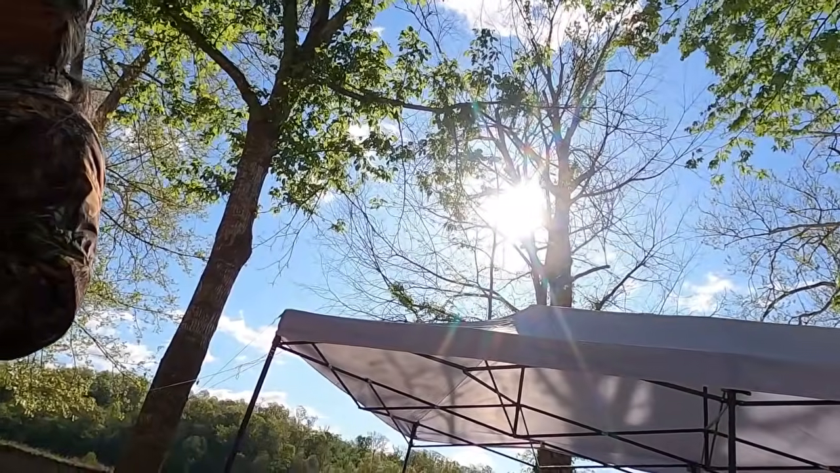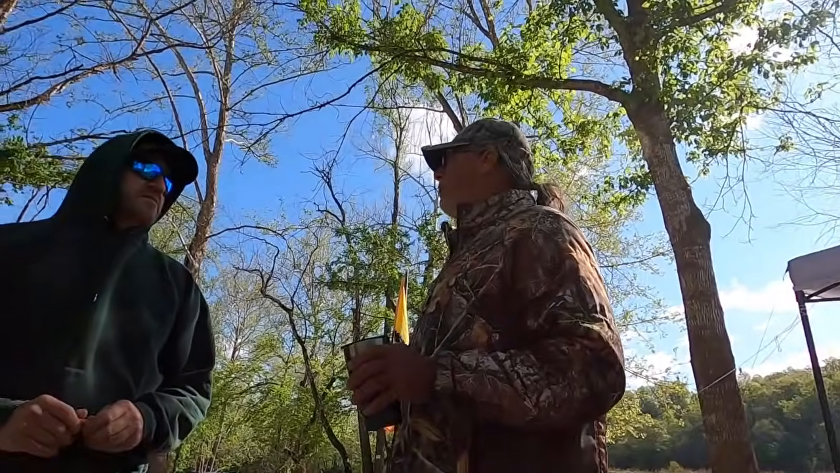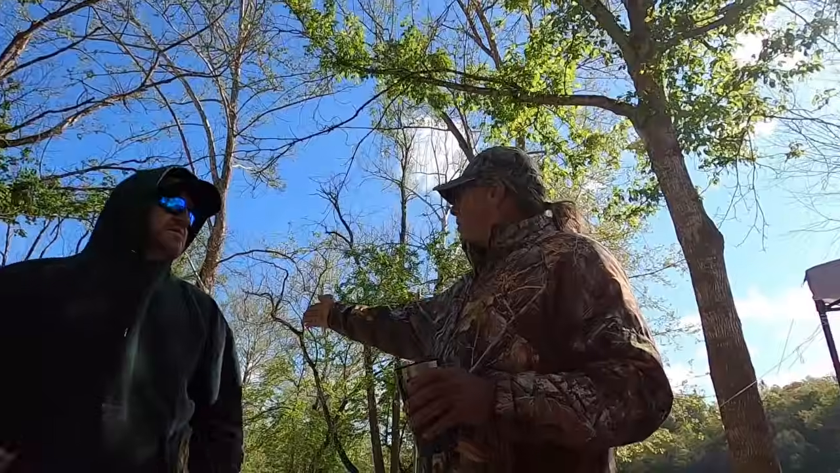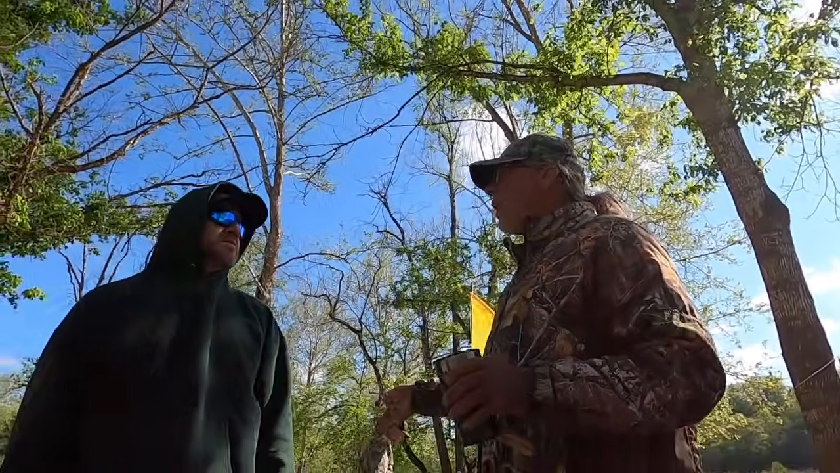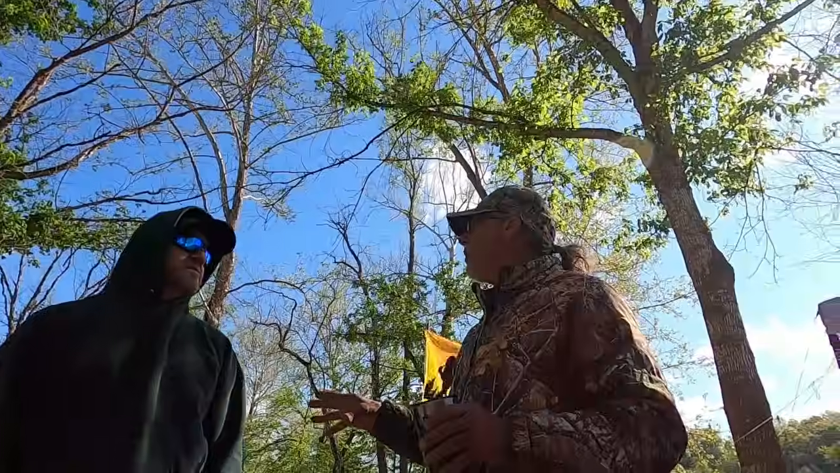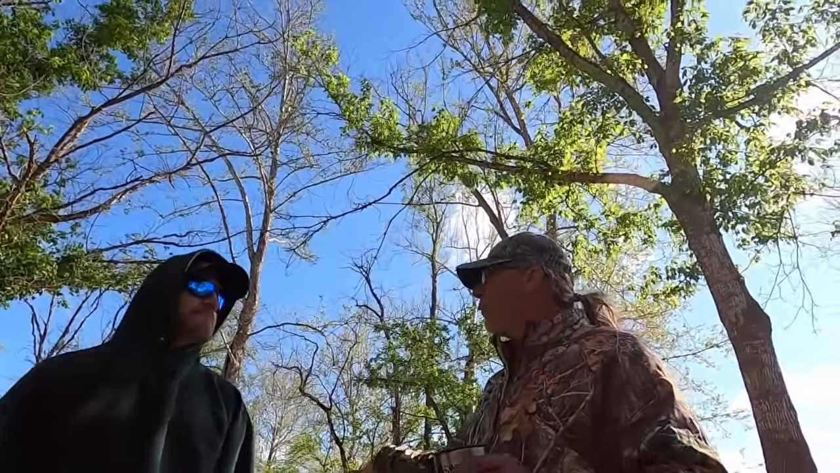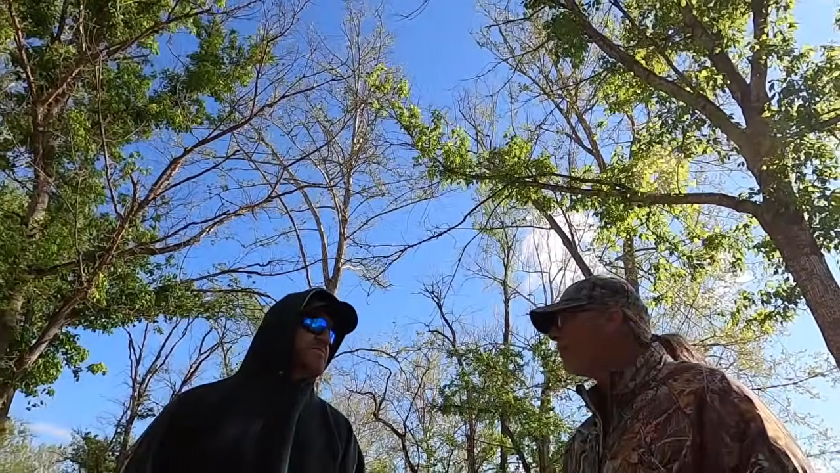Same stand, I still hunt it because it's a beautiful spot to hunt. I shoot big bucks every year. Not every year, but usually every couple of years. And I see coming down the hill in the field edge a big black blob. This is early November, so I'm looking through foliage. It's not full foliage, but early November there's still foliage.